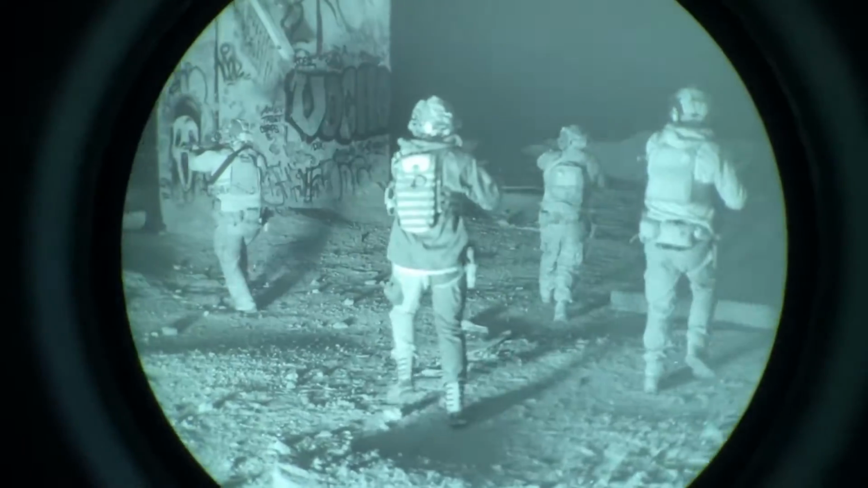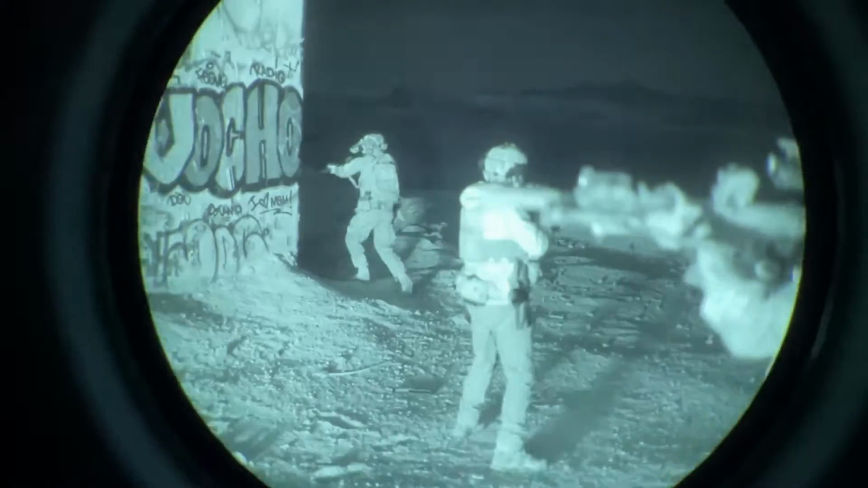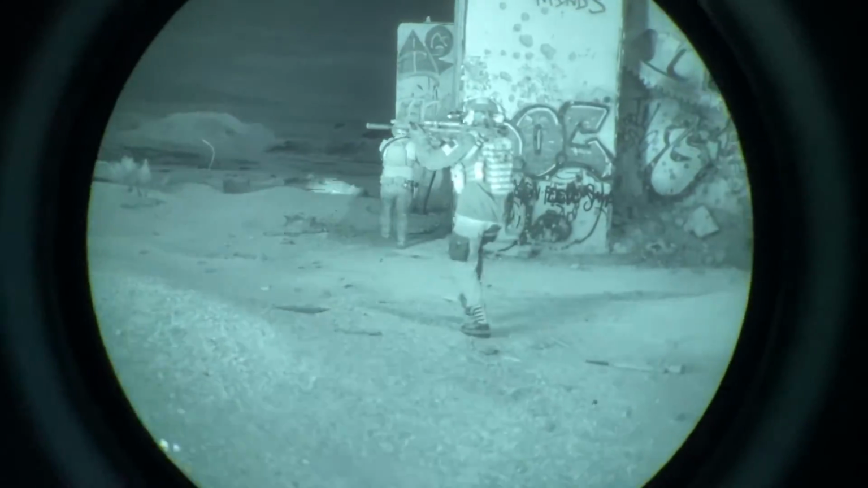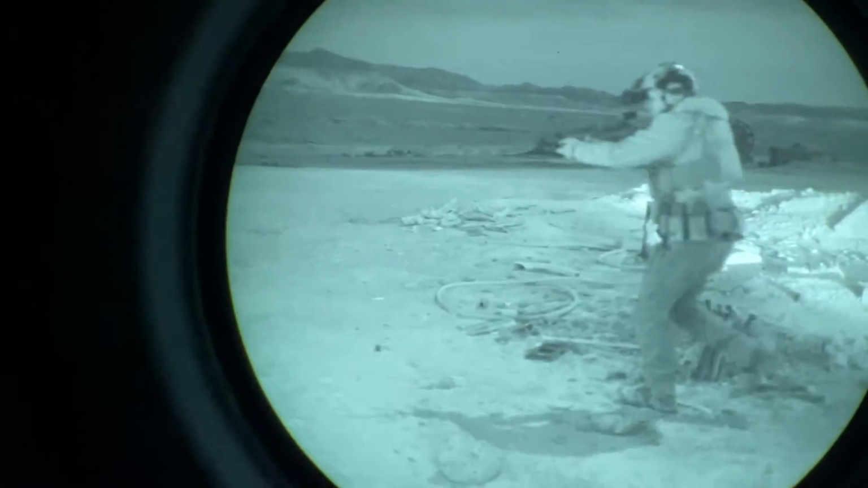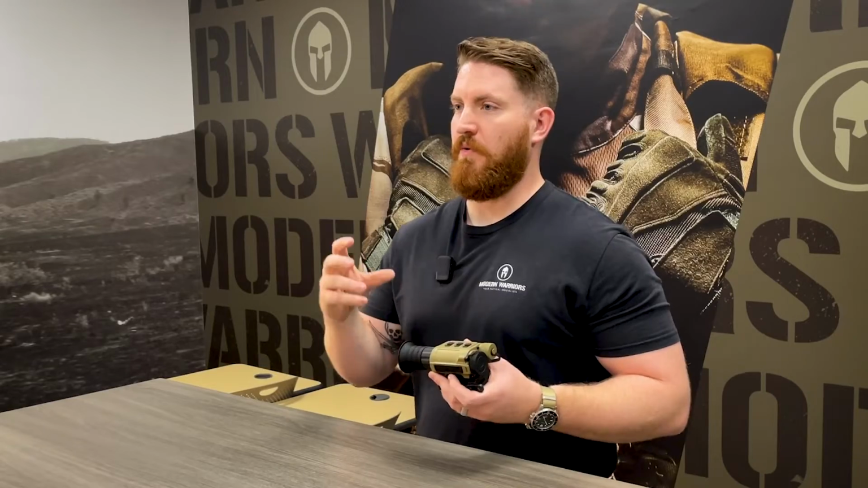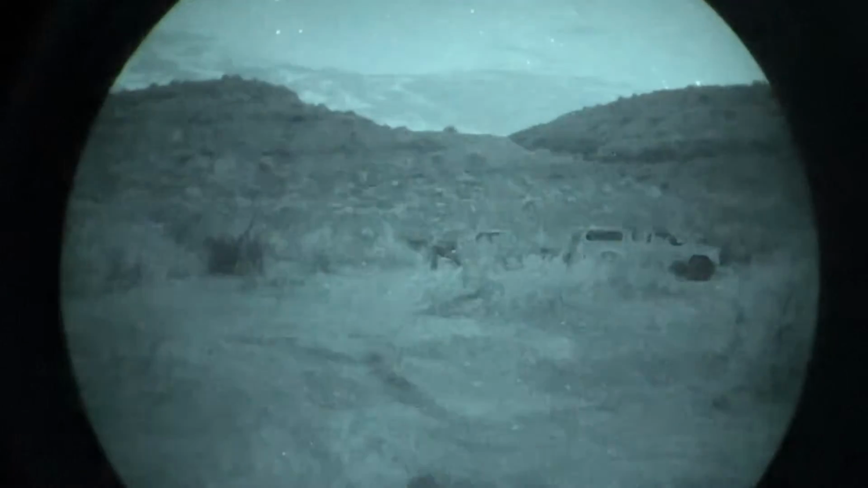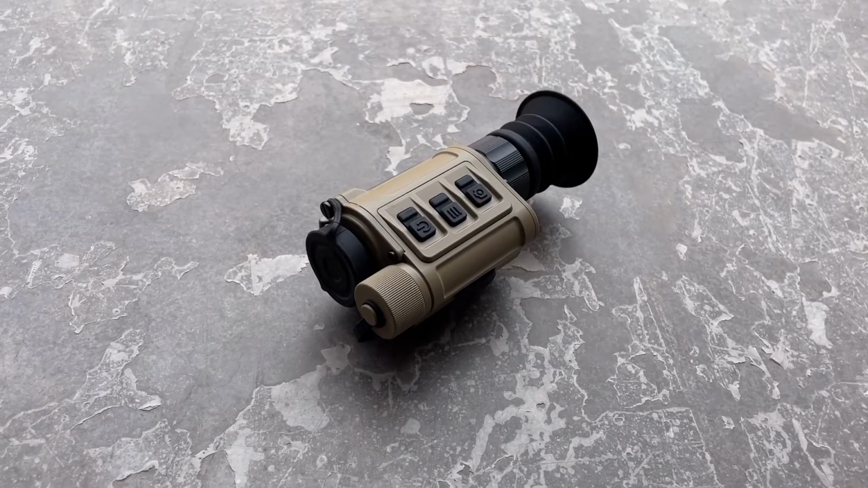When you look through one, for those who haven't, it's very much like looking through a traditional rifle scope, in as much that you can look around and there's no delay in what you're seeing. It's very natural feeling, and because of that, that's what gives those the capability of moving very quickly. But the downside to a traditional night vision device is that when you're trying to see very specific details or find objects out in the distance, it can be rather tricky due to the image you're seeing through those devices. And that is where having a device like the Ricoh Micro becomes very important to have.